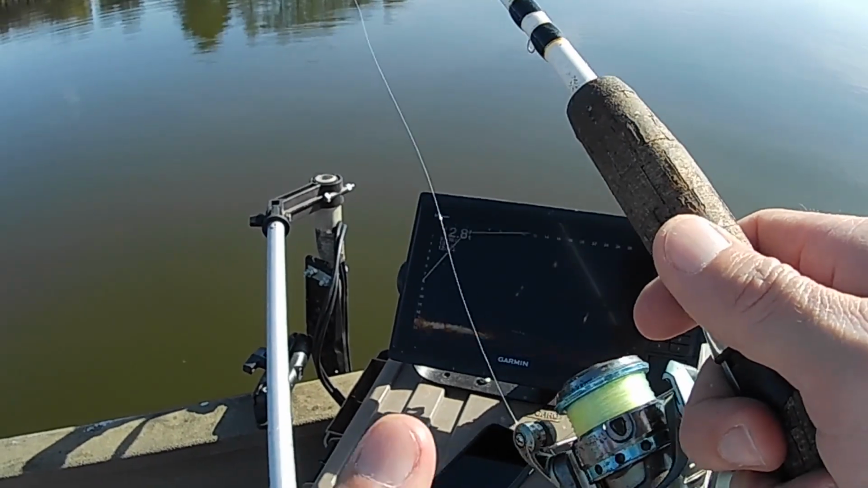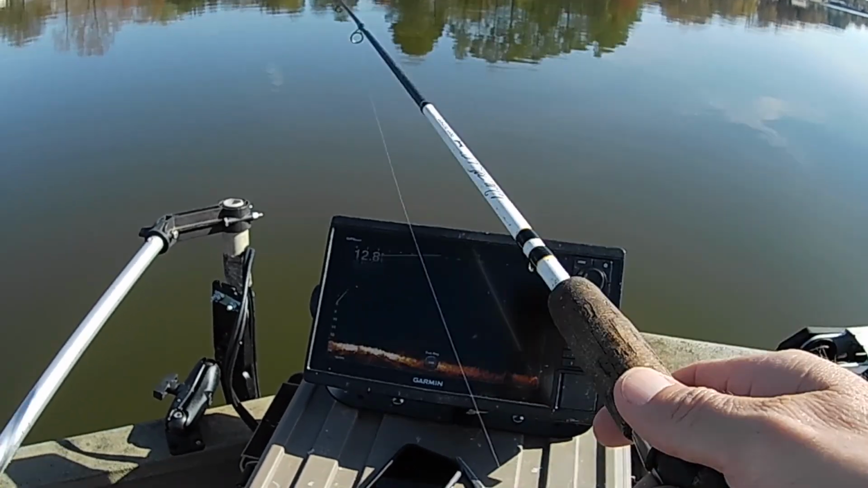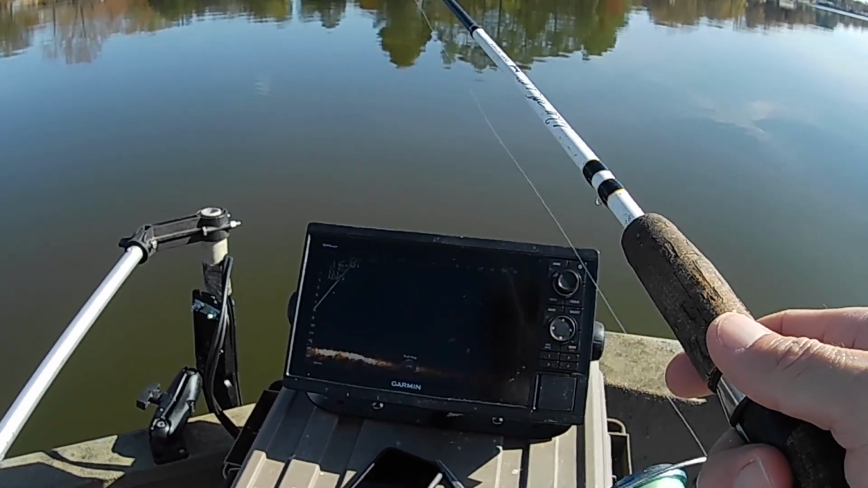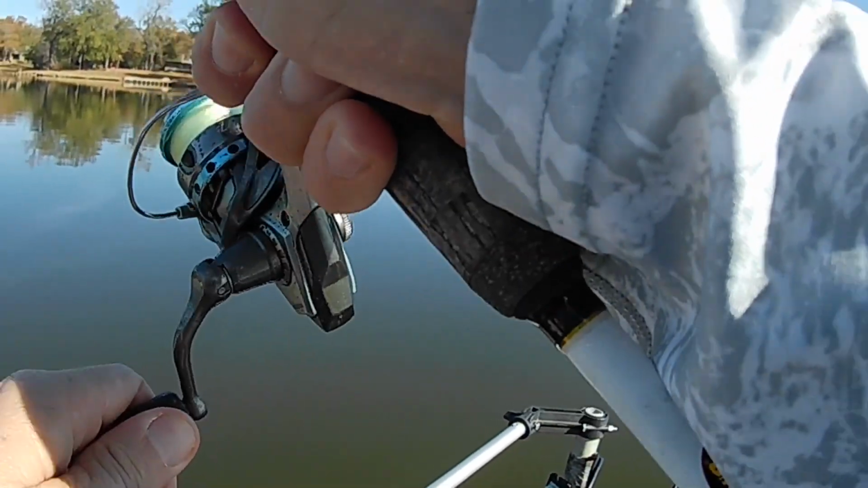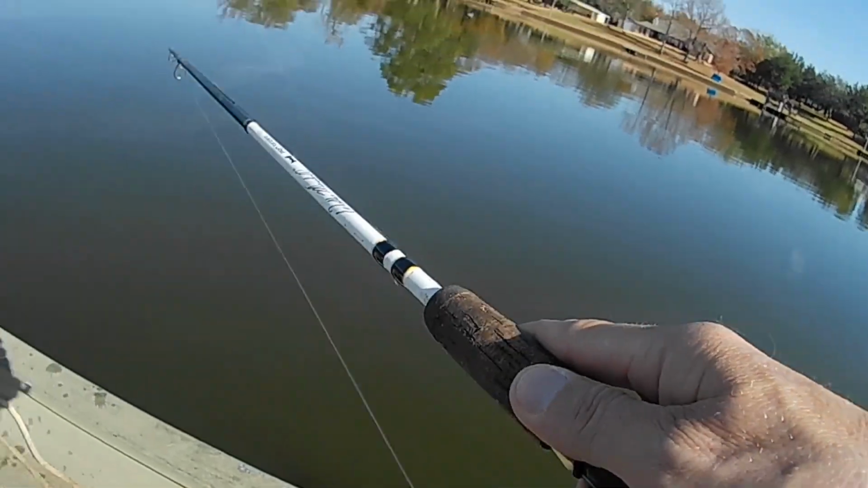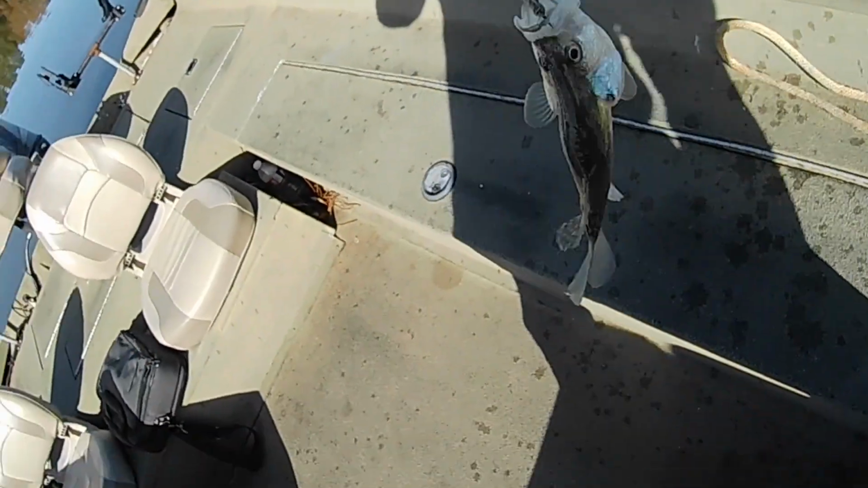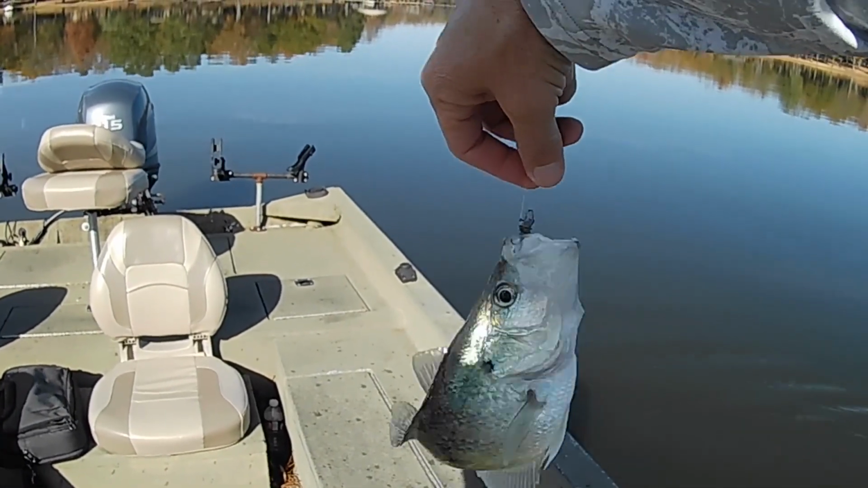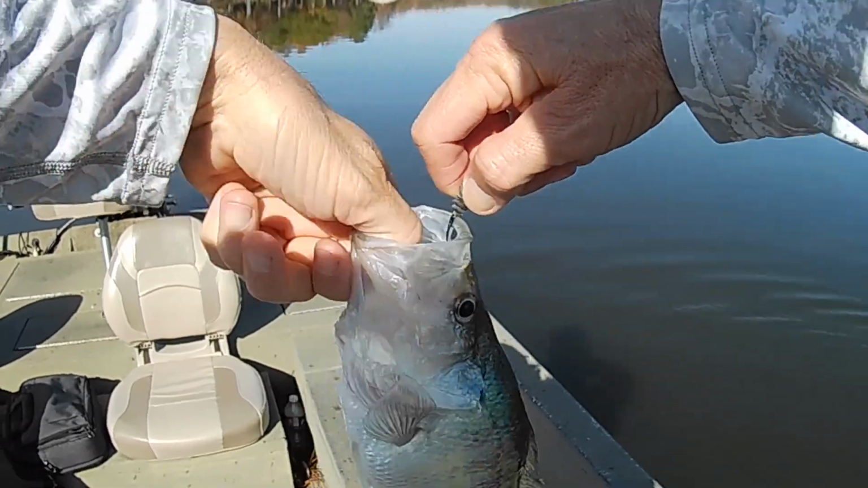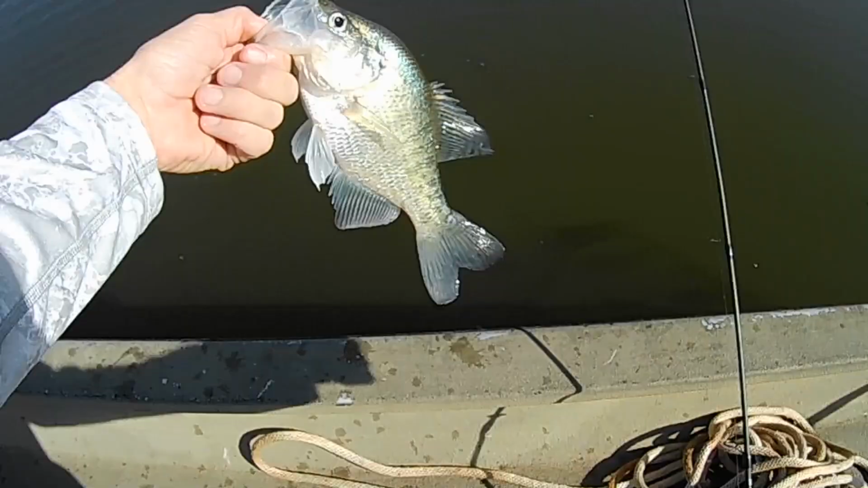Let's see if there's another one out there. Just gonna let it go down, just hopping it along, keeping contact with it, just working it slow. Oh golly, there's another one. Hey, it's another good one too. Boy, I tell you what. They love that little bait right there, buddy. Hey, get off there. Another nice little keeper.